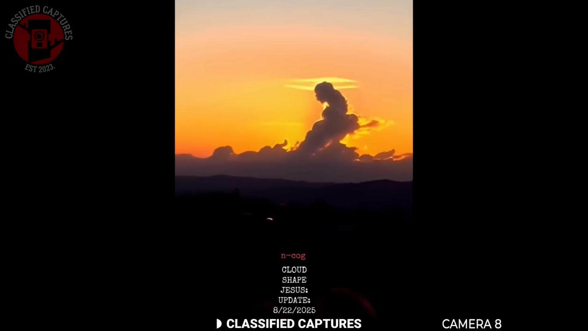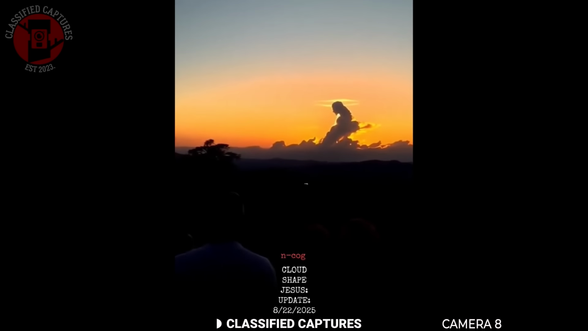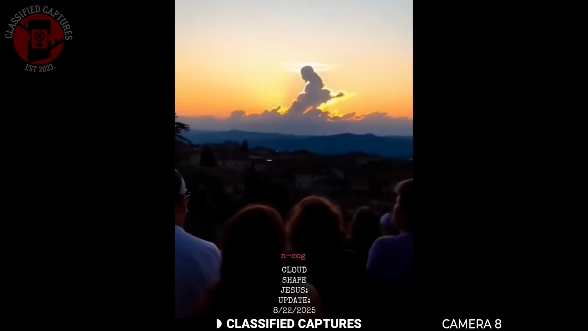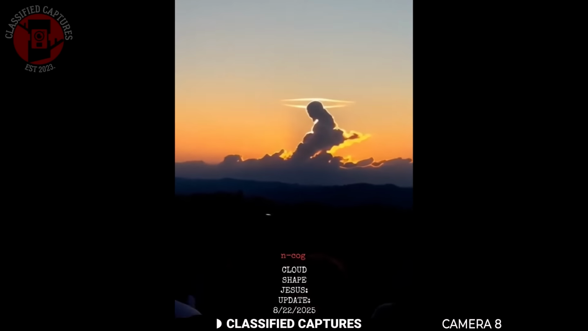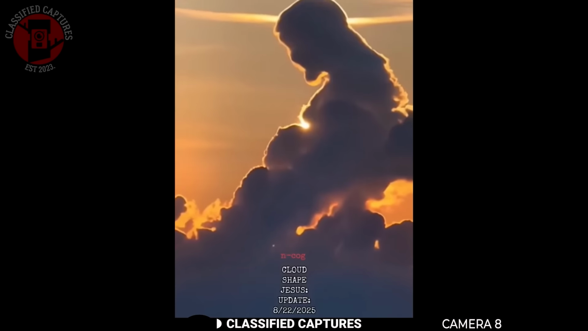But not everyone agrees. With today's AI tools, video editing, and sky projection technology, it's easier than ever to create realistic-looking visions. A few even suggest it could be a phenomenon like pareidolia. So, do you think this is Jesus?